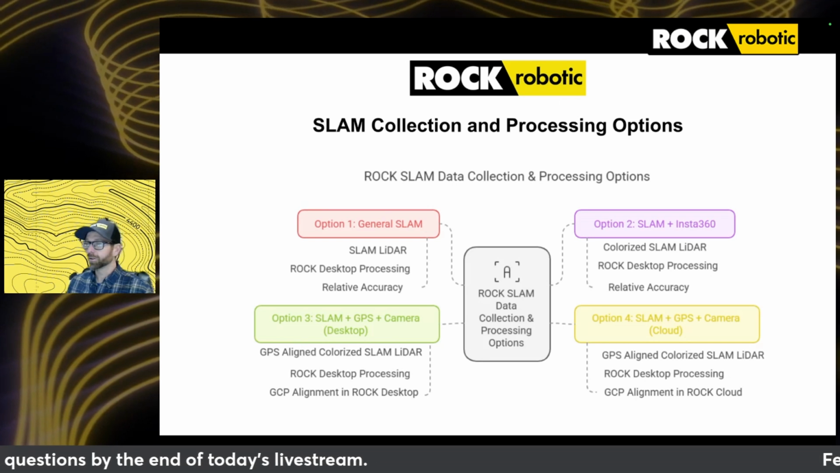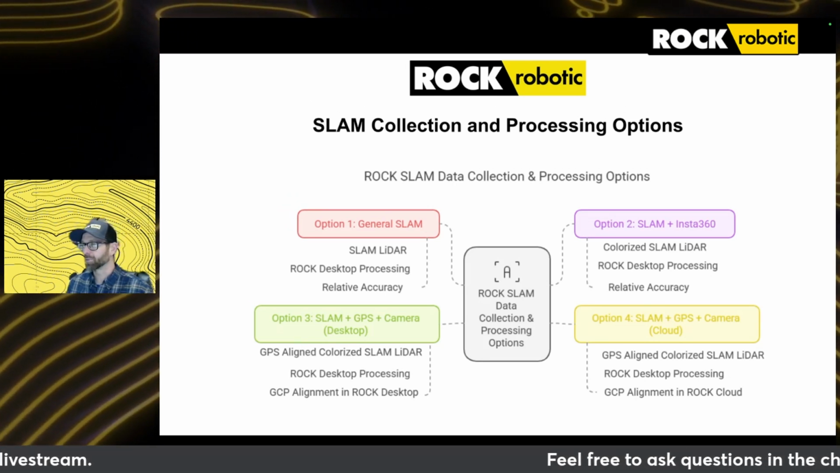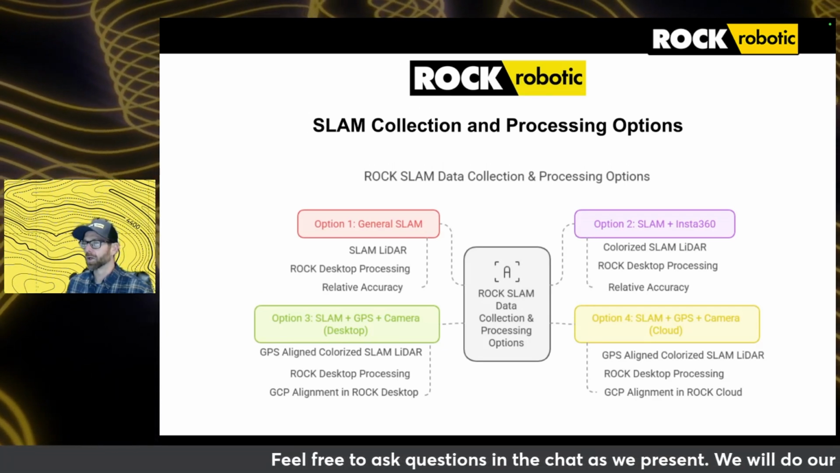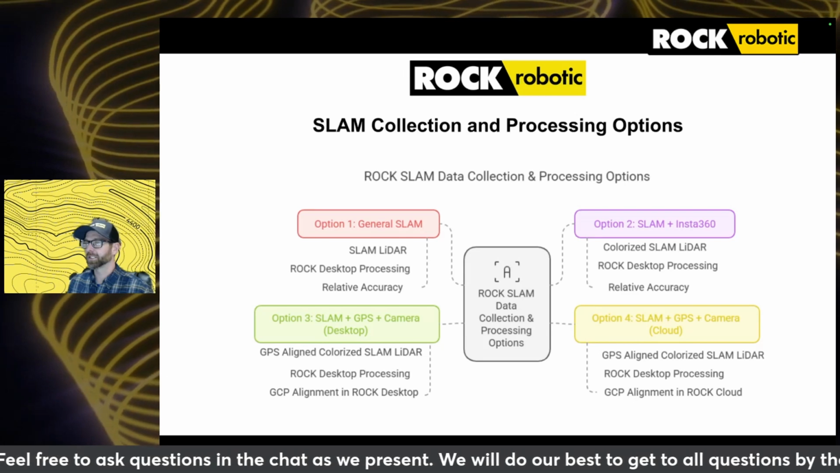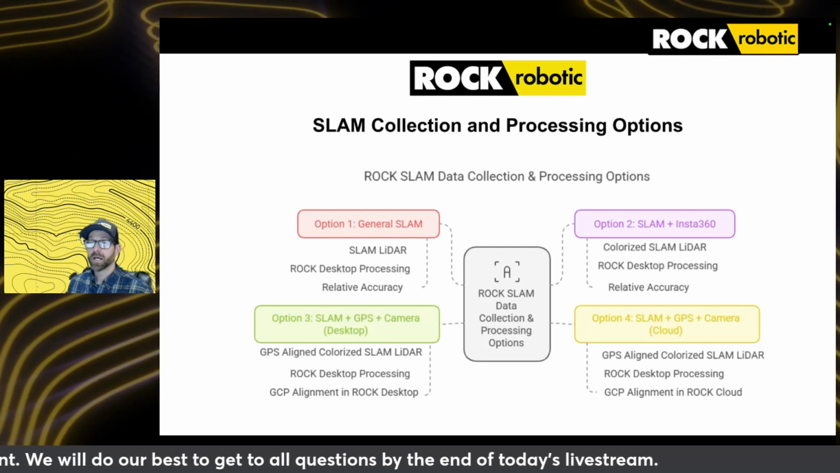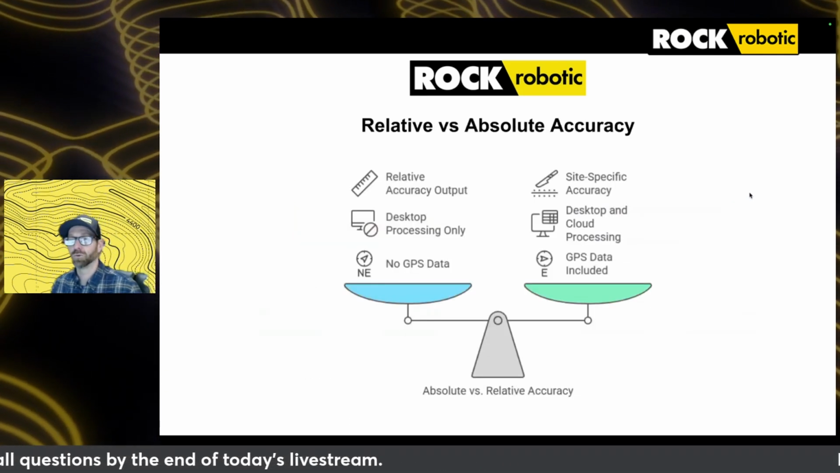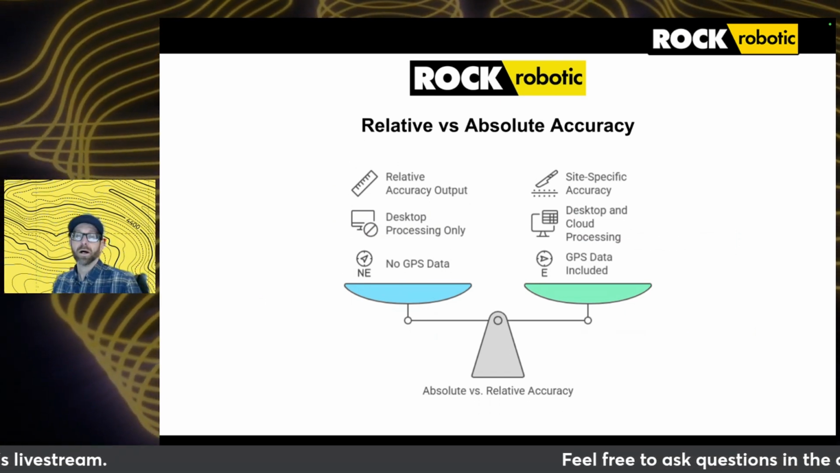So whether you're looking for SLAM processing, just a quick SLAM processing to get relative accuracy and no colorization, or if you need a more advanced and time-consuming workflow where you get colorization and GNSS alignment, the Rock ecosystem will provide a solution to match those needs. And now we're going to move on to relative versus absolute accuracy, which we were talking about.